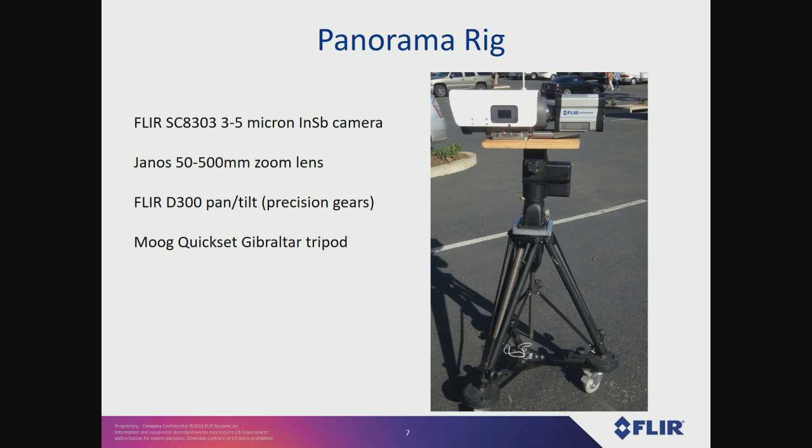So it's 1344 by 784 pixels. And I put it behind a Janos 50 to 500 millimeter zoom lens, and I zoomed it all the way to 500 millimeters. So at that zoom, the field of view is, I think, about 2 degrees wide.